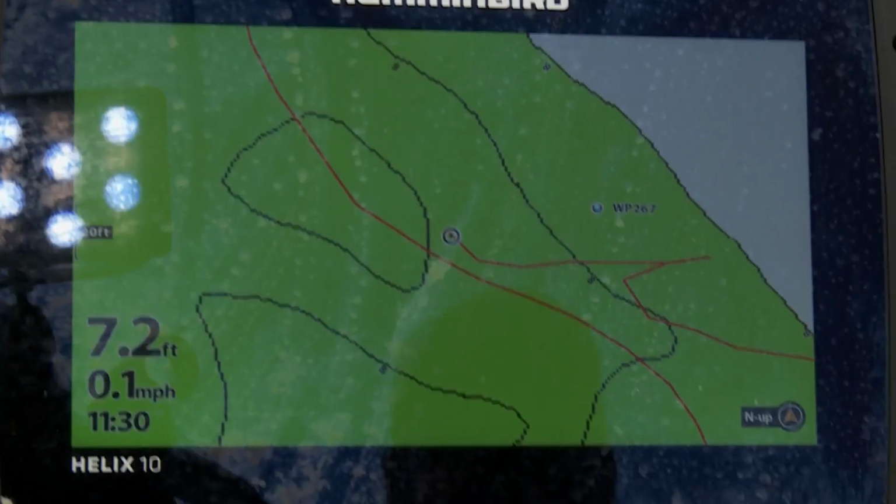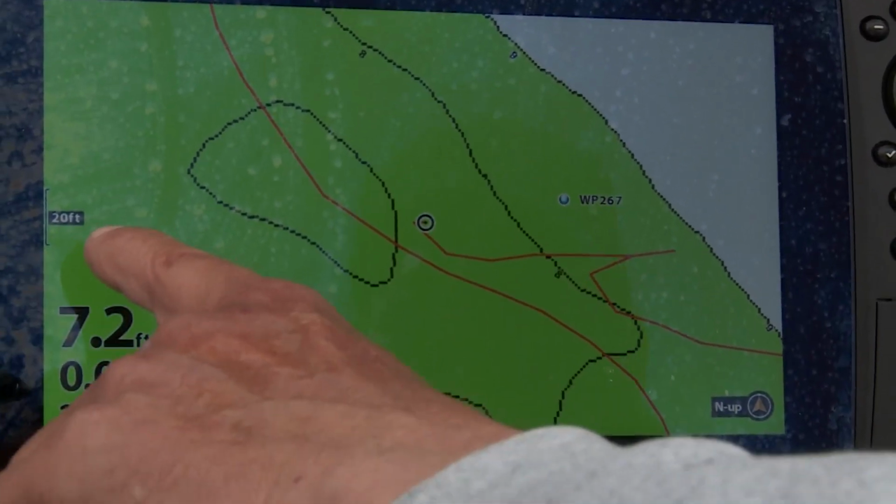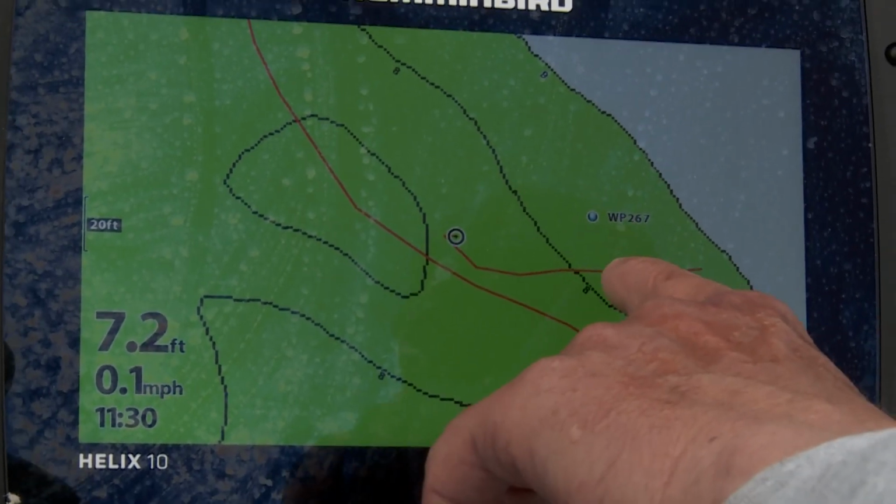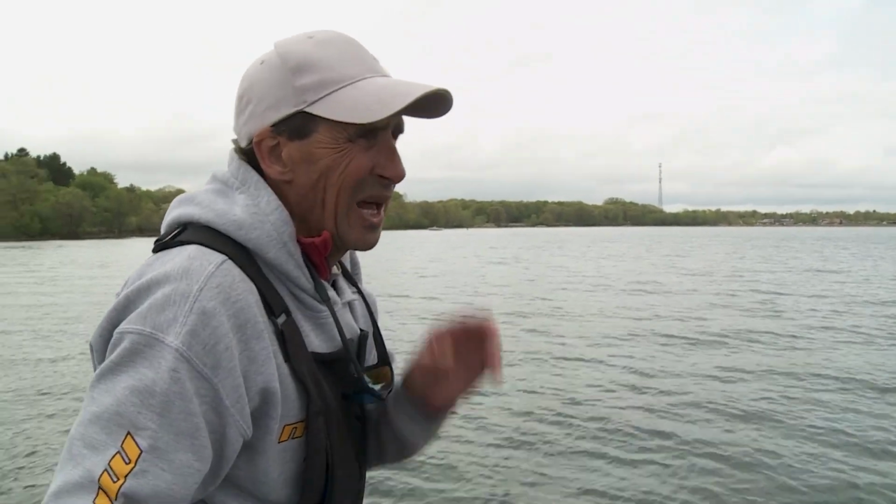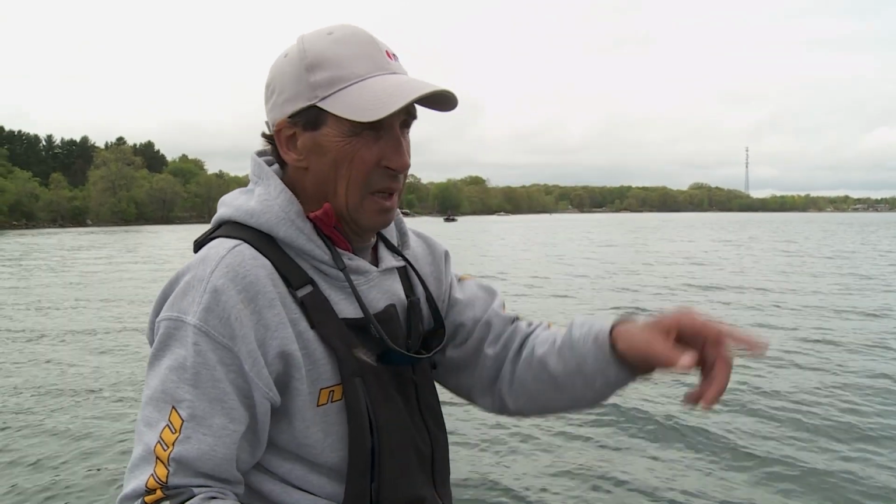Ooh. Yeah, you can actually see where my waypoint was, and you can see I'm set at 20-foot scale. That's 20 feet, so I was about 40 feet away from that waypoint. When we drove past it, I pitched right to it, and that fish bit. The interesting thing is a lot of these bites are coming from a distance away from the boat. We're casting out at, and they're hitting probably within the first 10 or 15 feet of the retrieve.